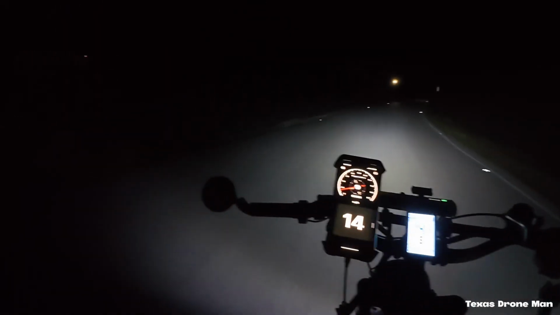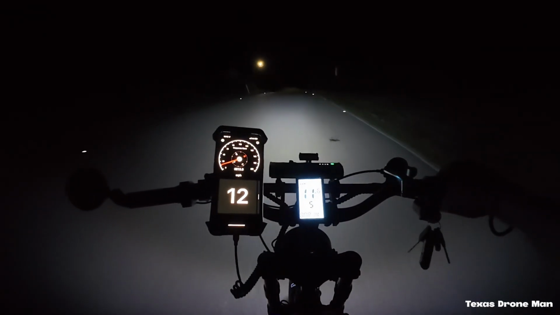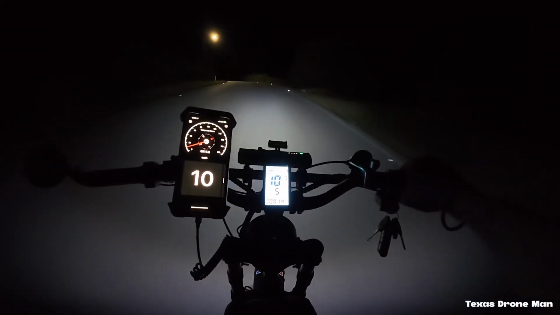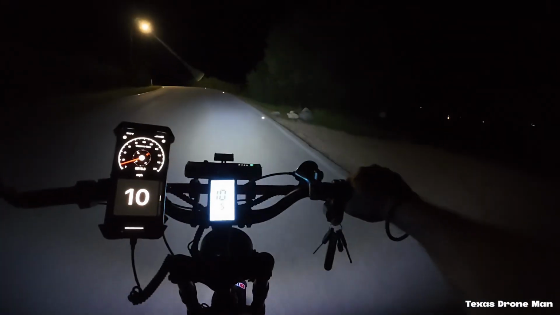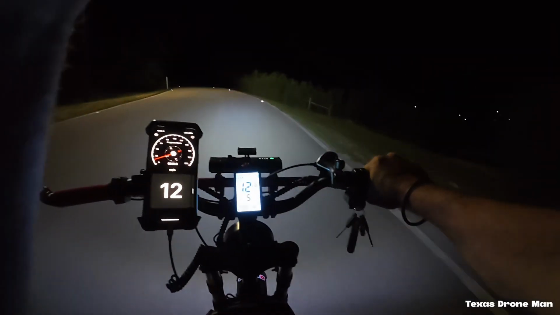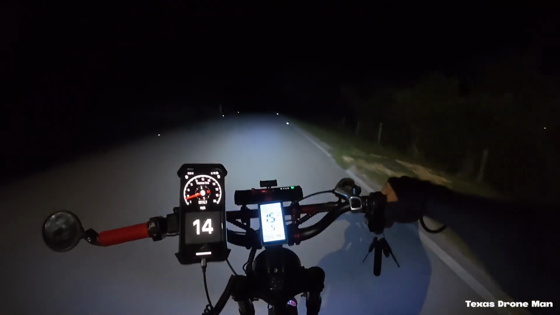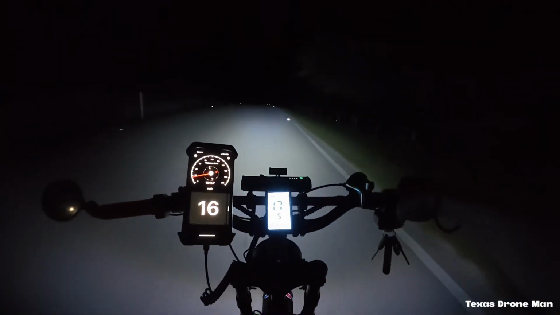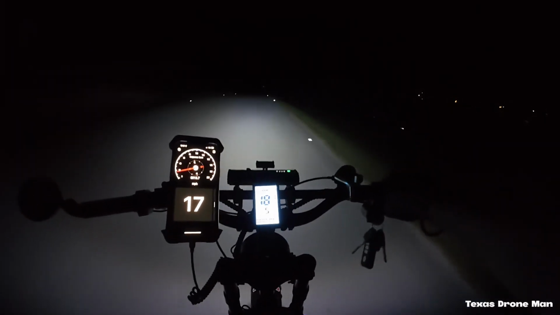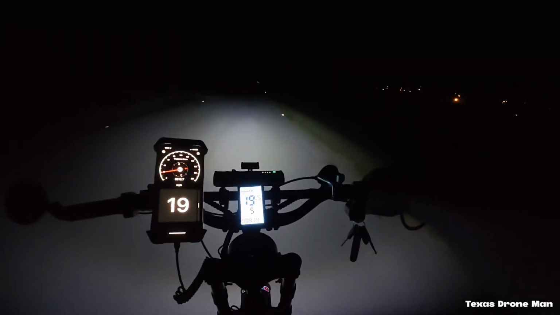I guess that's a house for sale or something up there. Come on, Ridstar. Yeah. Ridstar made it. I've never been up here, so I don't know what the hill's like, but I'm curious if and where this comes out at, or is it just a dead end?